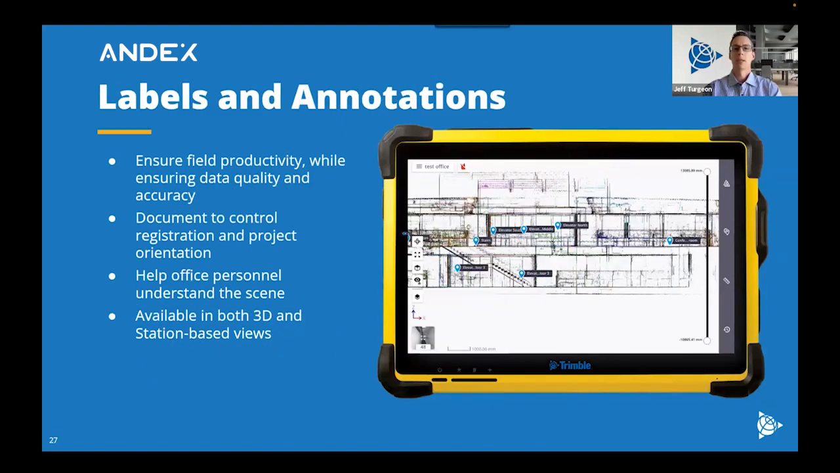As I mentioned before, labels and annotations. So this is just a way to add more context to your scans. And I won't touch too much on this. I have a video that we'll play in a little bit that shows me going through a project, and I'll touch on this a little bit more there.